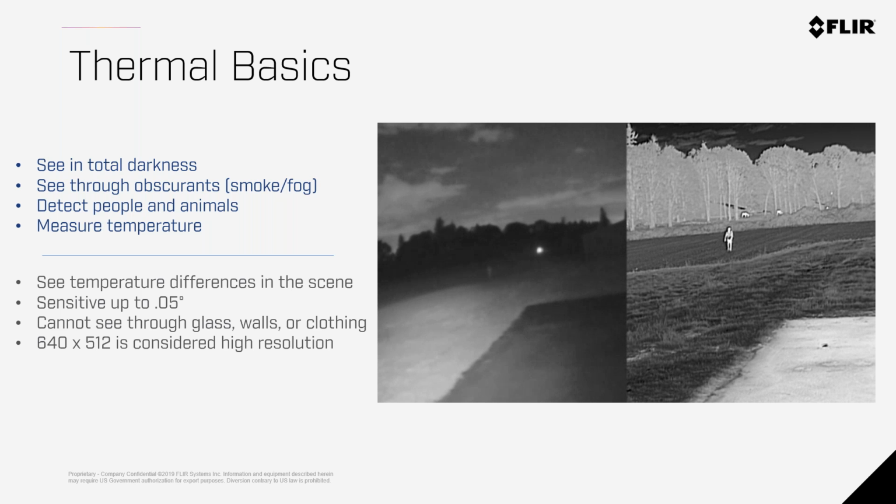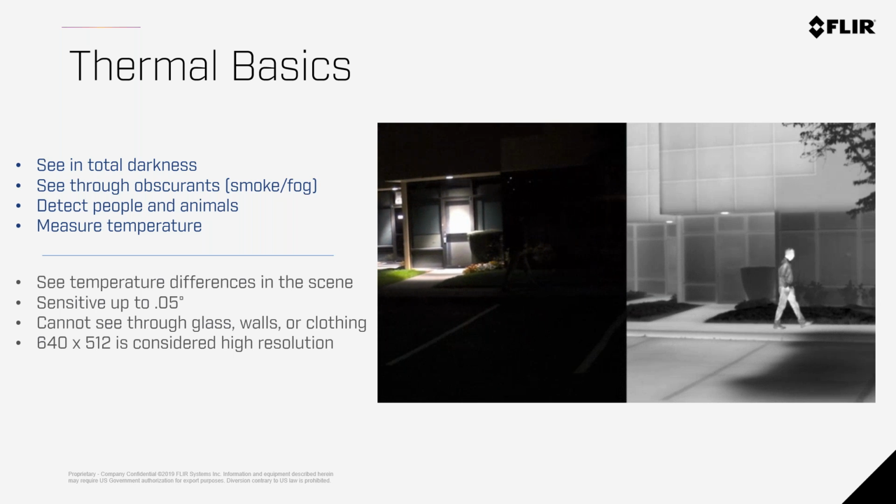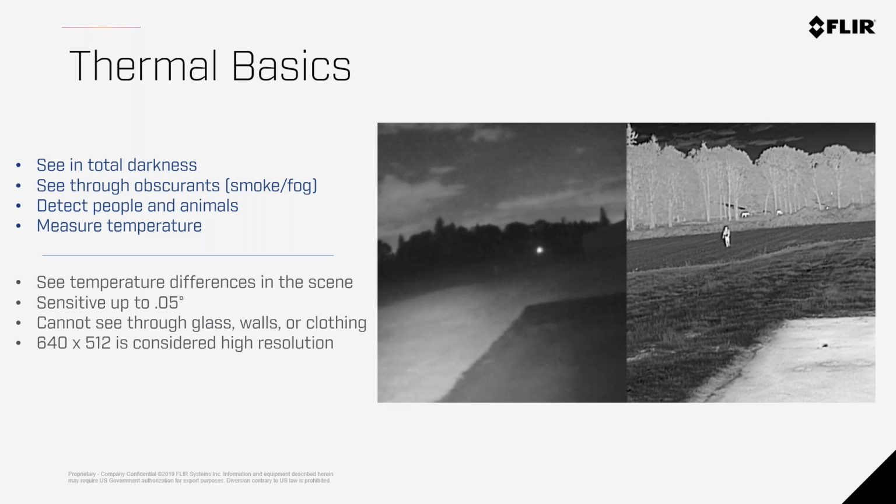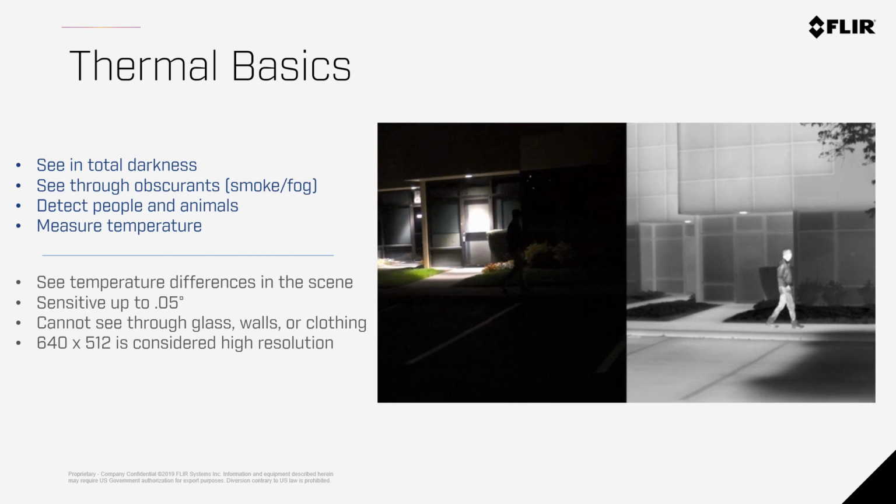Things that you can't do: you can't see through glass, you can't see through walls, you can't see through clothes. Those are like myths of thermal imaging. You're just seeing the energy or heat energy that's coming off of the surface. And for thermal, it's different than visible light cameras. 640 by 512 is going to be considered high resolution. So you're not dealing with, you know, a 20 megapixel or even a 10 megapixel camera. You're dealing with very small numbers of pixels in a standard thermal image, and we'll talk more about resolution shortly.